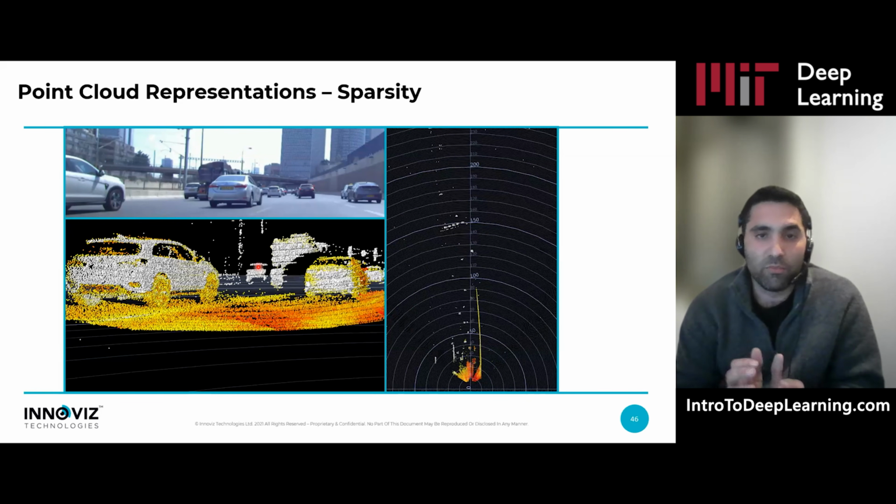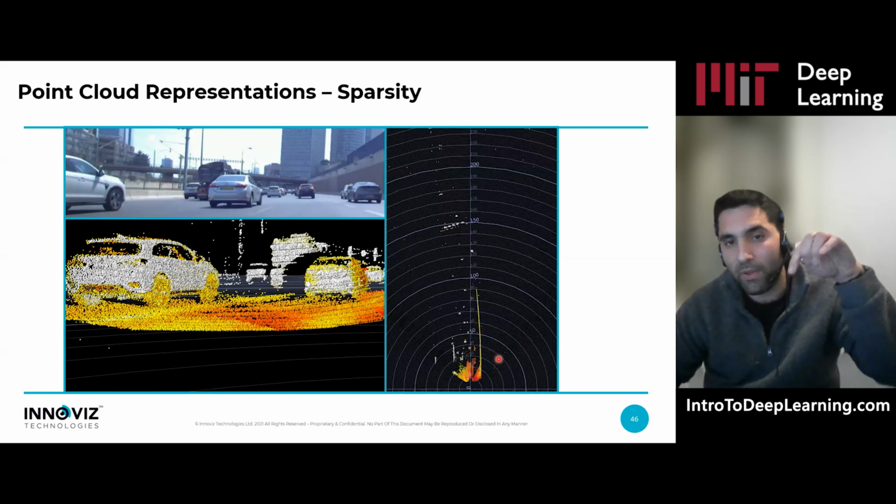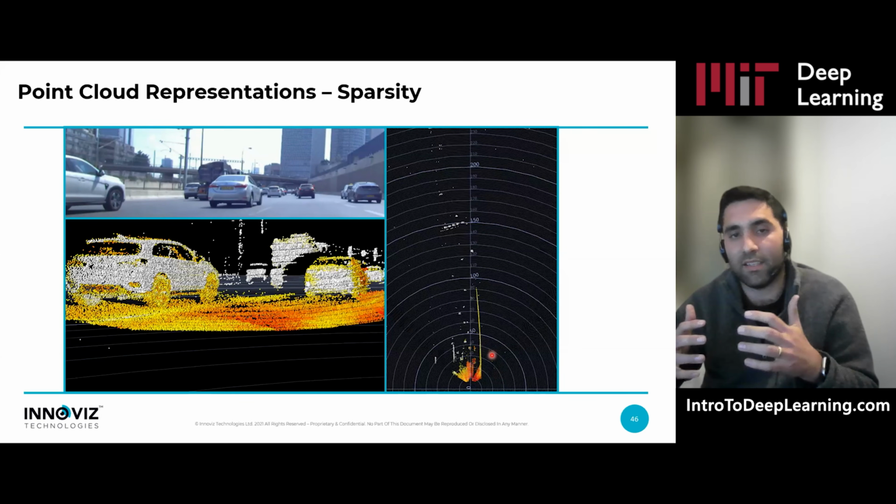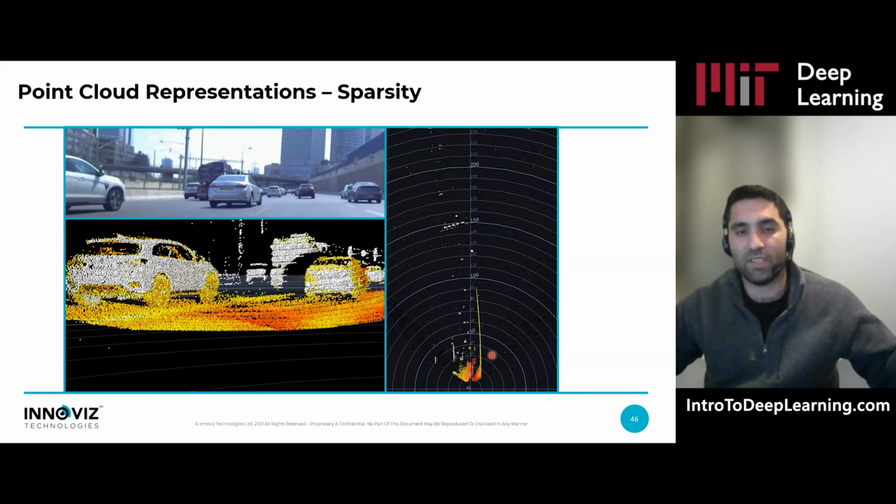Another characteristic which is important to consider is the sparsity of point cloud. If you're looking at a point cloud in the Cartesian coordinate system, and this visualization is looking from the top, you would see that most of the points are concentrated in the beginning of the scene because we sample the world in a spherical coordinate system.